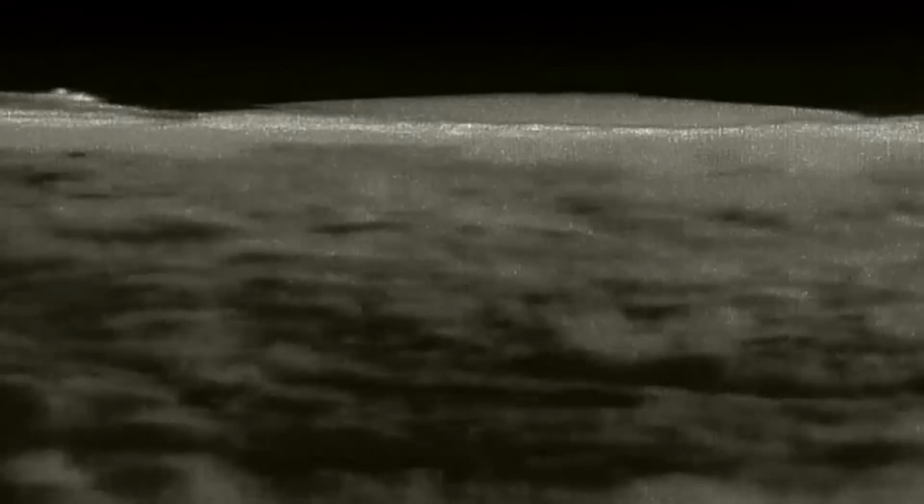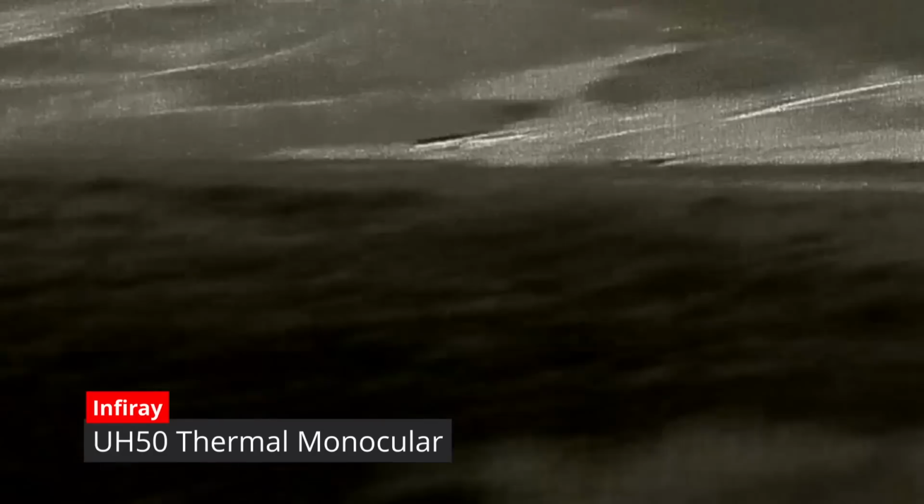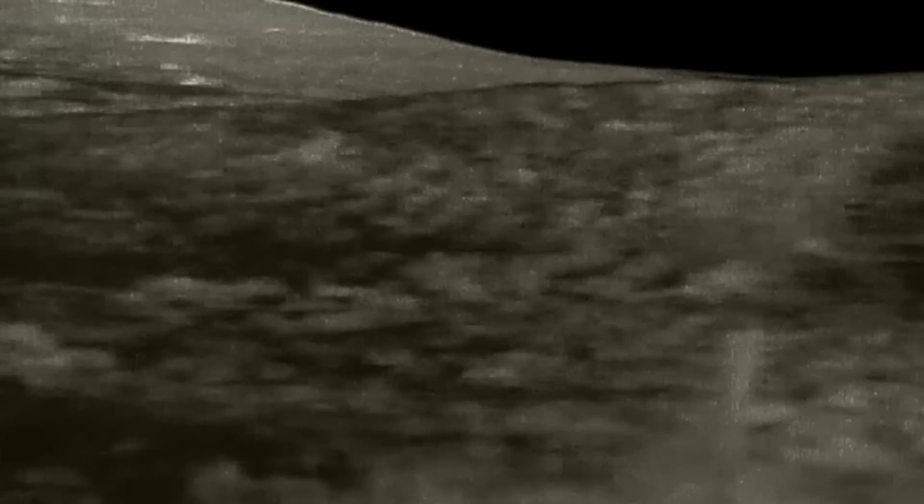We've just walked up to a vantage point and my friend's out with me tonight. He's helping me spot, so I've lent him one of my thermal spotters. I've lent him my Pulsar XQ38F. There's my friend. Yeah, he's actually just fallen over in the mud, so he's not too happy. But I did ask him if my thermal was okay, and it was, so that's great.